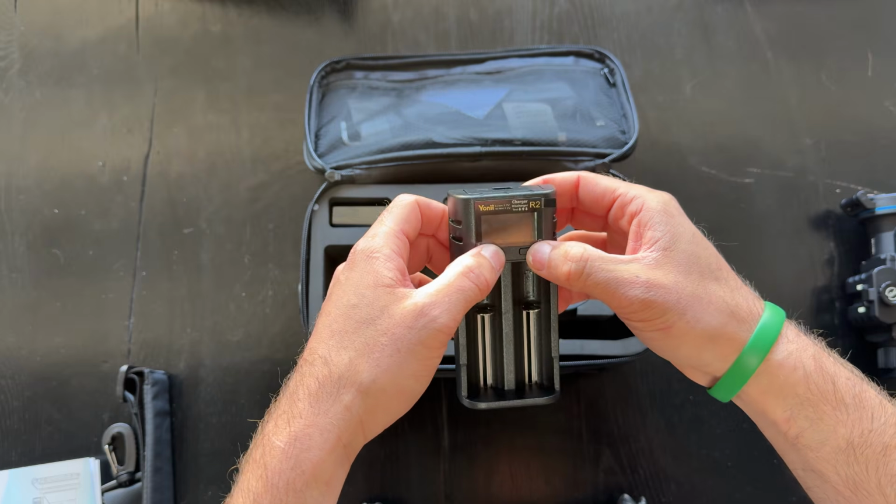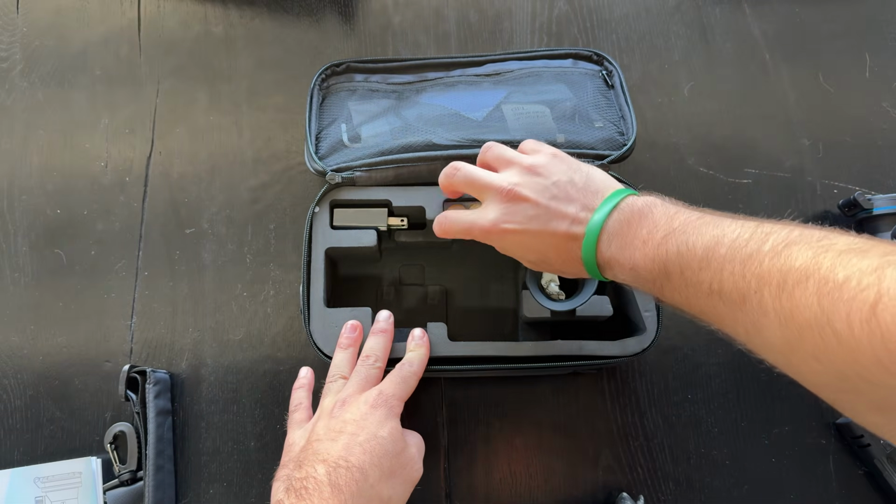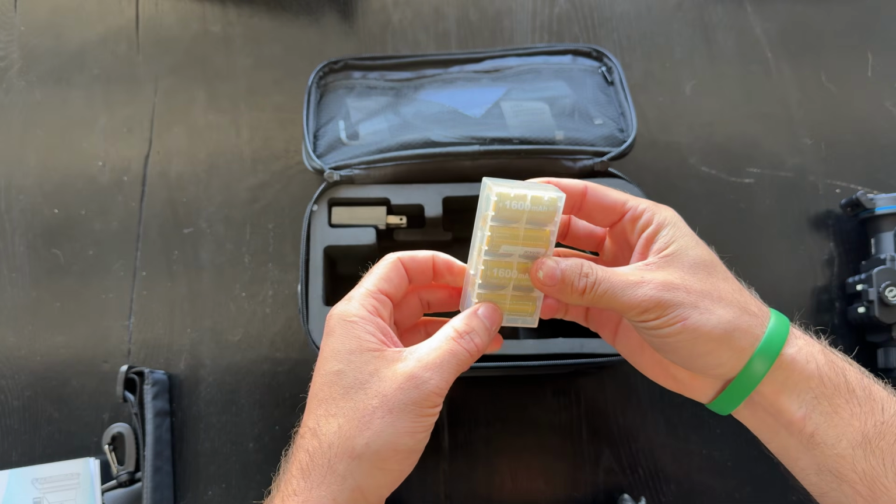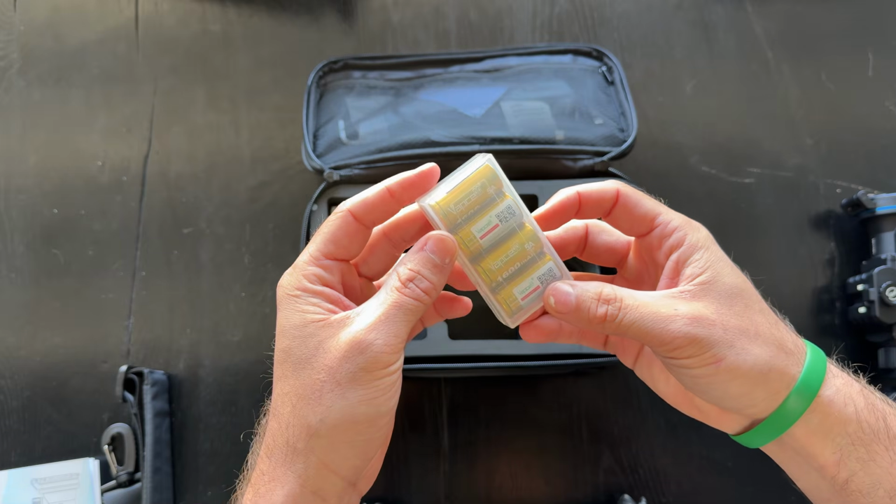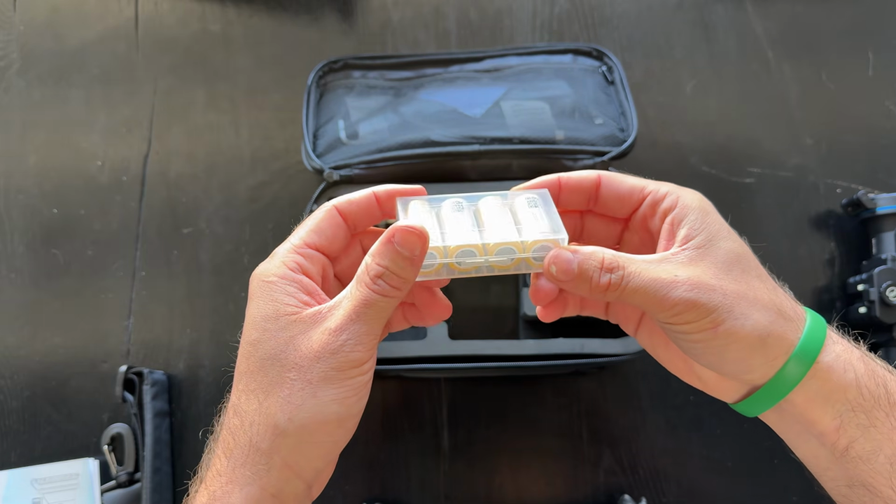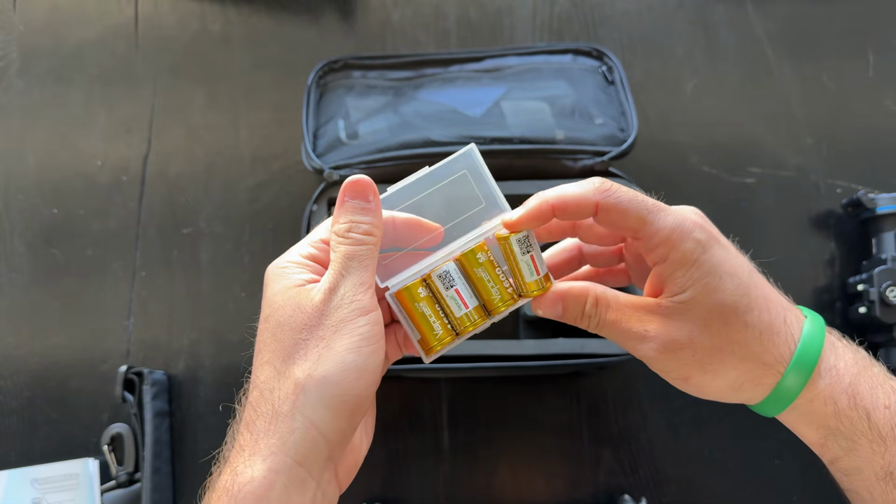A little screen on there. That'll be cool. And then some batteries. So I read in the manual that this is taking 18350s instead of 18650s. These look about the size of 1, 2, 3 batteries, but supposedly it gets about